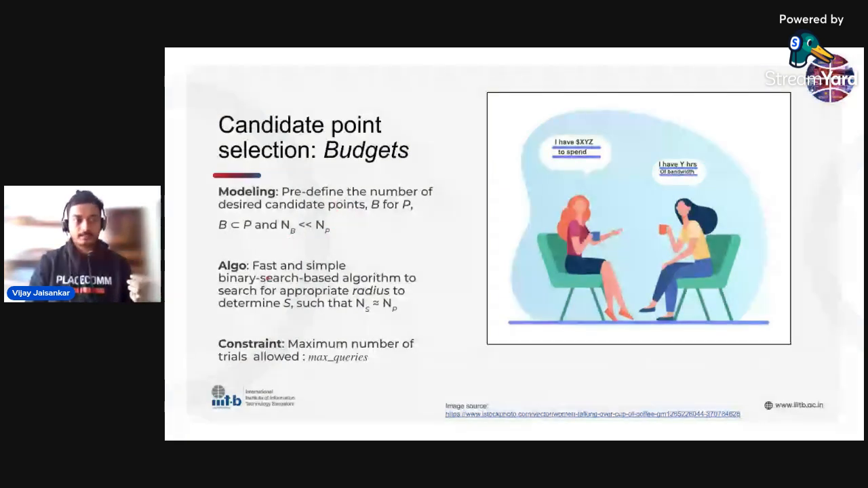We then have an algorithm which is supposed to get the subset of points which is closest to the number of points requested. But we have a constraint here, which is the maximum amount of trials required. The radius outlier removal, or radius sampling, takes in a radius parameter. We trial different values of that until we get to the max queries number of trials. And typically in practice, as you might imagine, with large scale point clouds, this value is quite small.